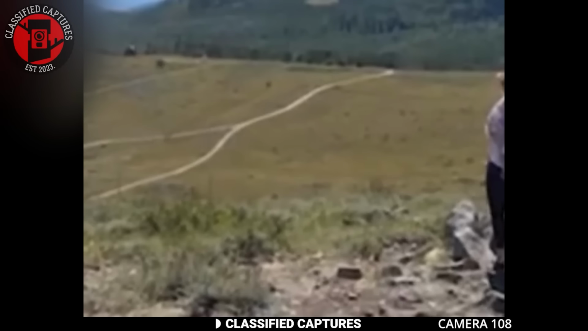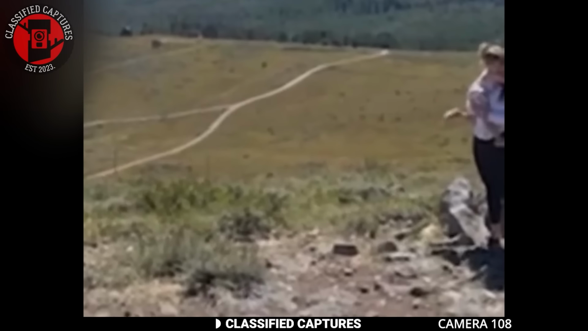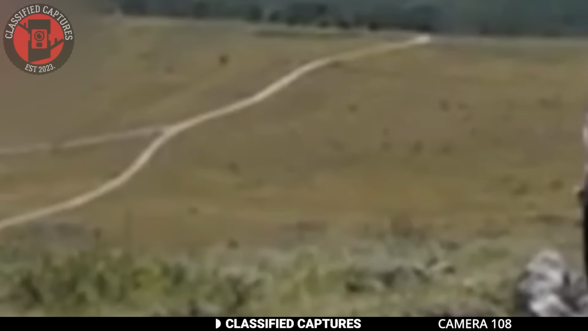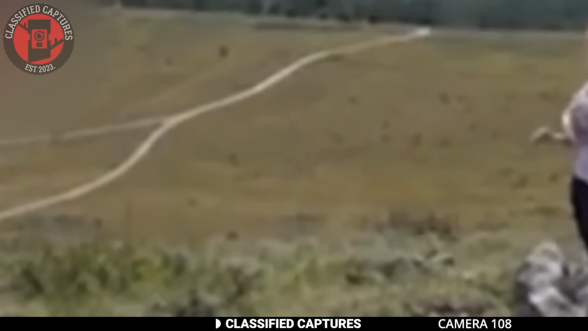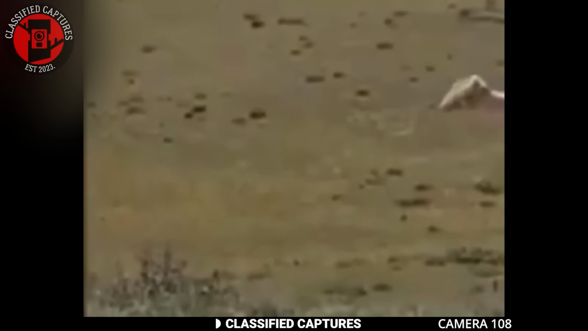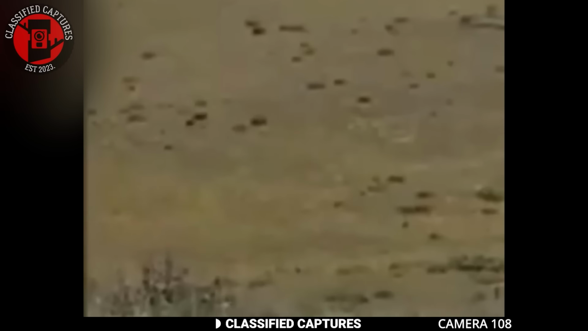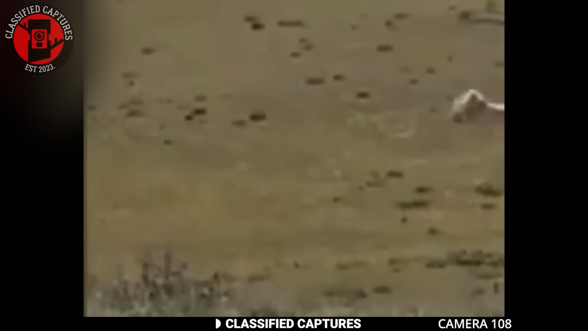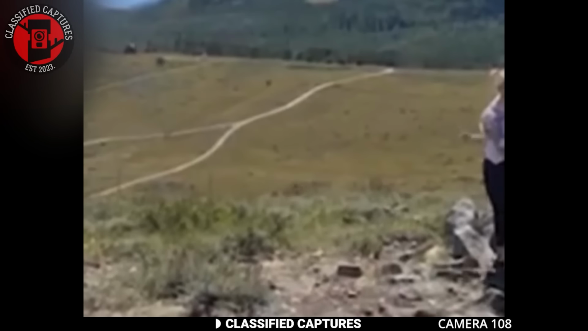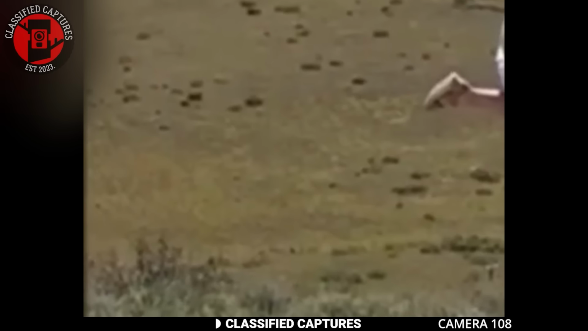A family enjoying a day out in a field decided to record a video to capture the moment. Everything appeared normal at first until they reviewed the footage they'd just captured. Out of nowhere, a bicycle without a rider zipped past at an incredible speed. It was so fast that none of the family members noticed it during the actual event. Only upon watching the video later did they spot the strange occurrence.